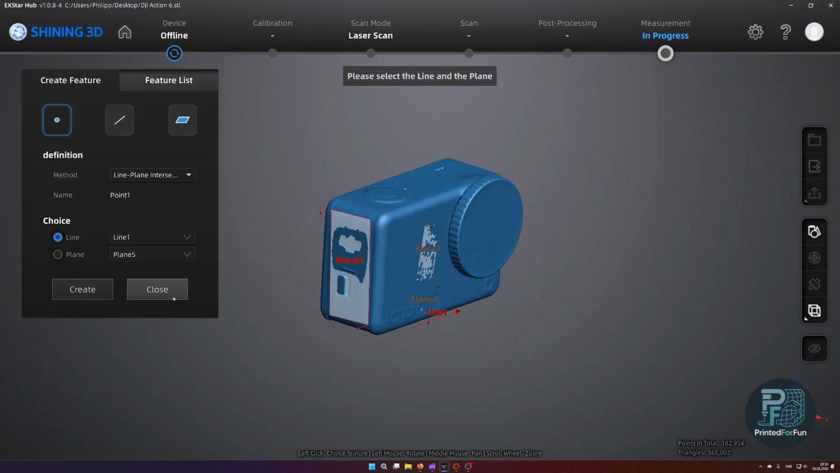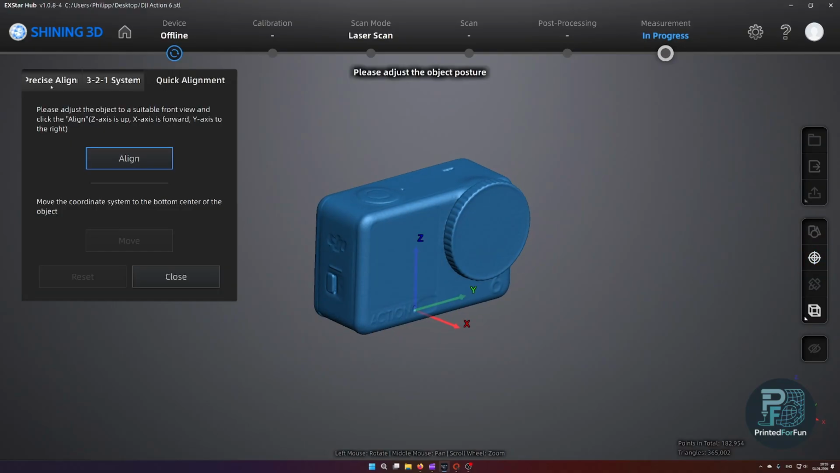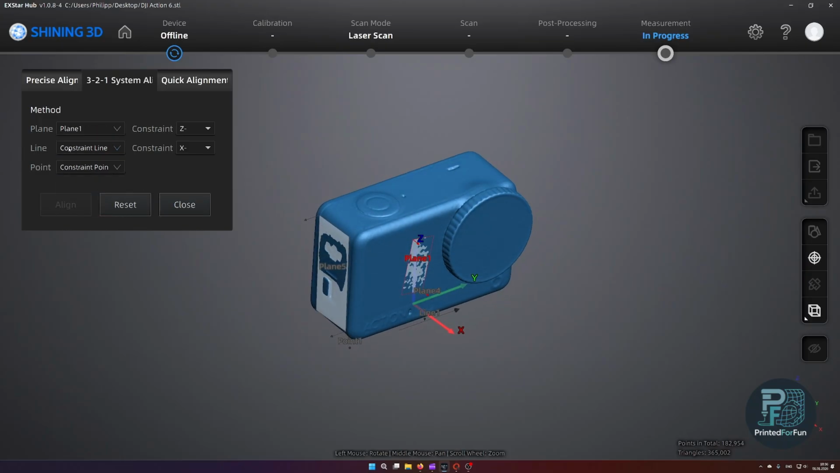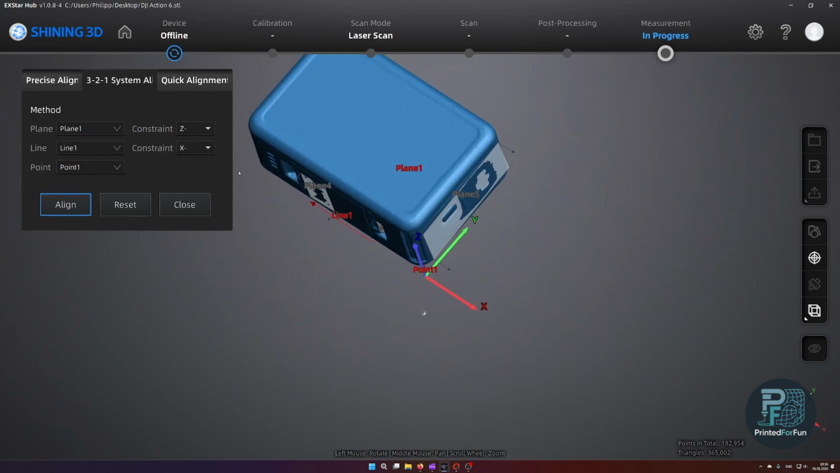Let's change this to plane 5. And now you can see it correctly created point 1. And now if I go back to alignment, 3-to-1 alignment, I can just pick my different features. So for the plane I will be using plane 1. For the line I will be using line 1, and for the point using point 1. And now, as you can see, the alignment was successful.